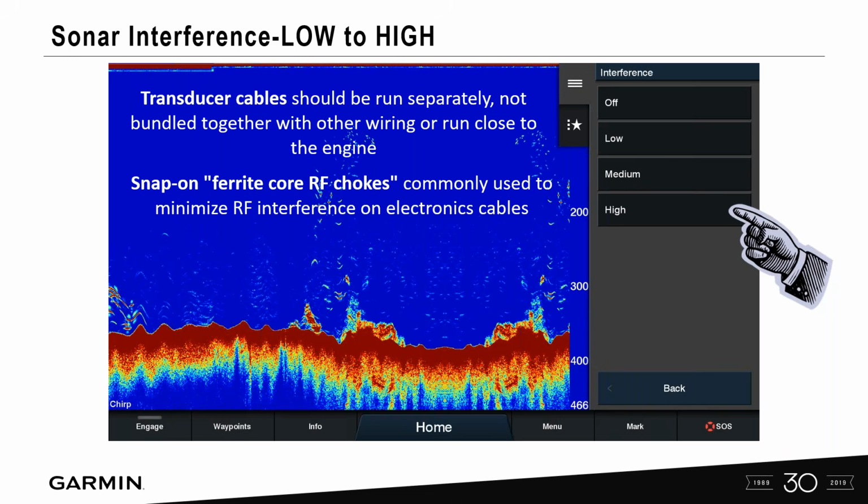Snap-on ferrites reduce RF noise. You're going to see those in a lot of our units. The transducers that we ship actually come with a lot of these included, or there are third-party manufacturers out there whose ferrites you can snap onto the outside housing of the cable, and hopefully that'll help decrease interference on your sonar.